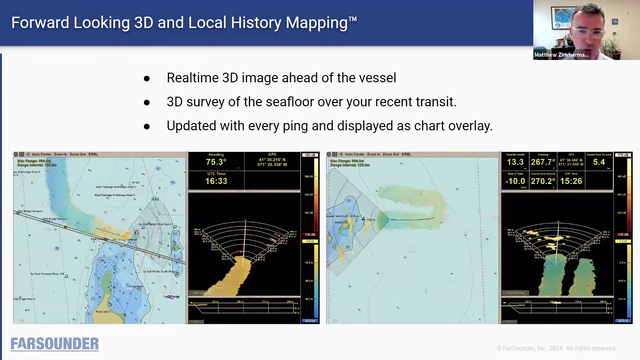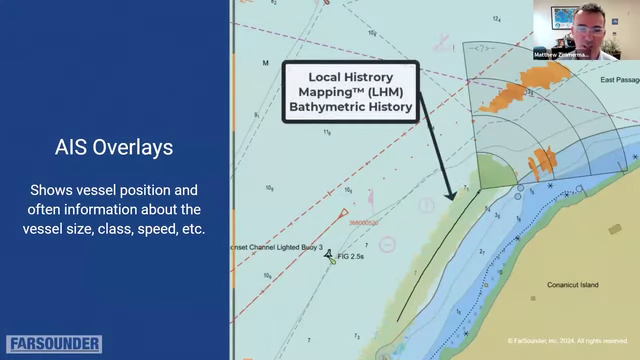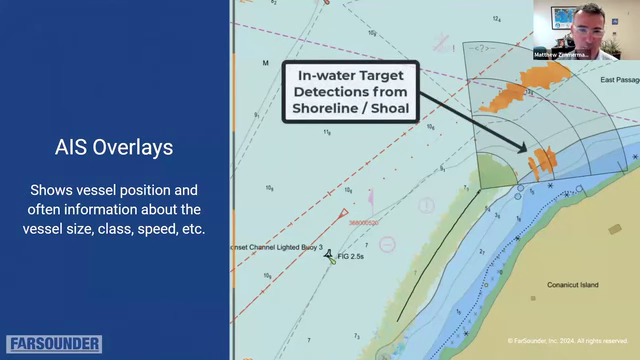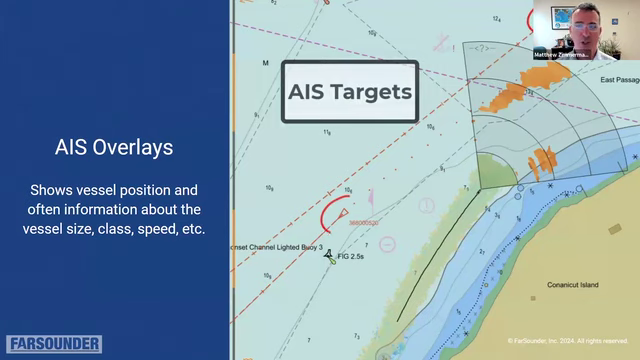In addition to the sonar overlays on the chart, we also provide AIS information. And in this example, we are passing by the previous path of another vessel. We can see the vessel crossing to the left of our sonar field of view, and they've left a whole bunch of bubbles from their wake. And it turns out bubbles are great sonar targets.